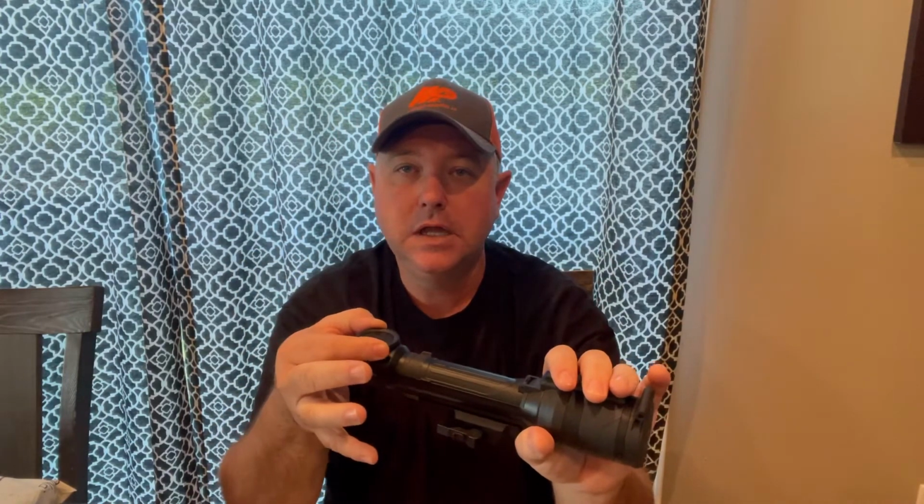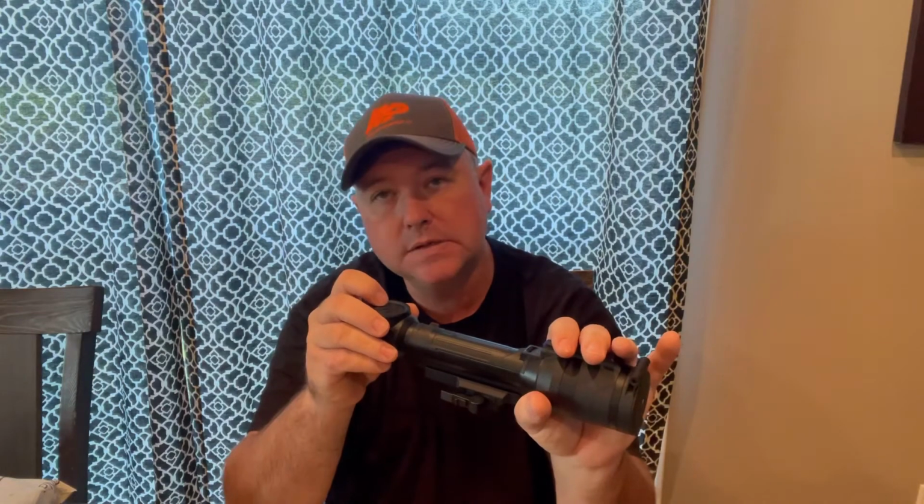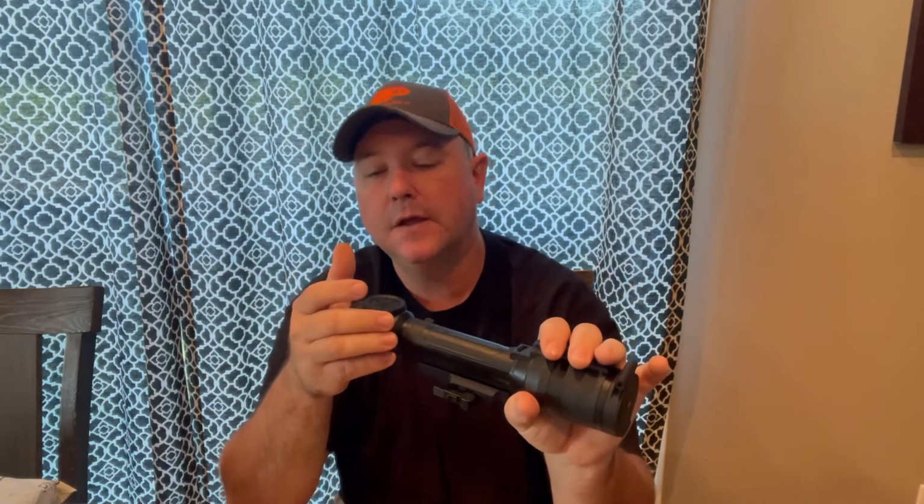And then you have a dial right here that turns, and you'll roll through everything. Say it's on black hot and you want white hot: you long press the menu button, which brings up your main menu, you roll to your color palettes, short press, then roll through your color palettes, and then short press again to select that color palette.